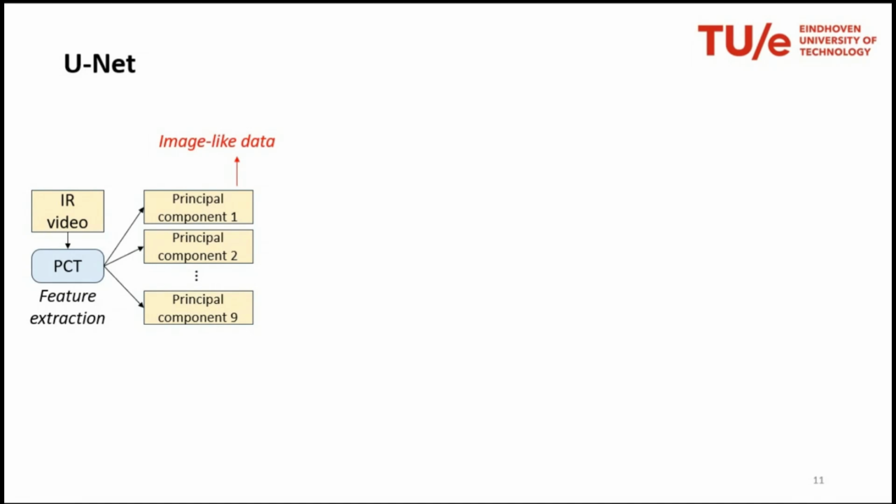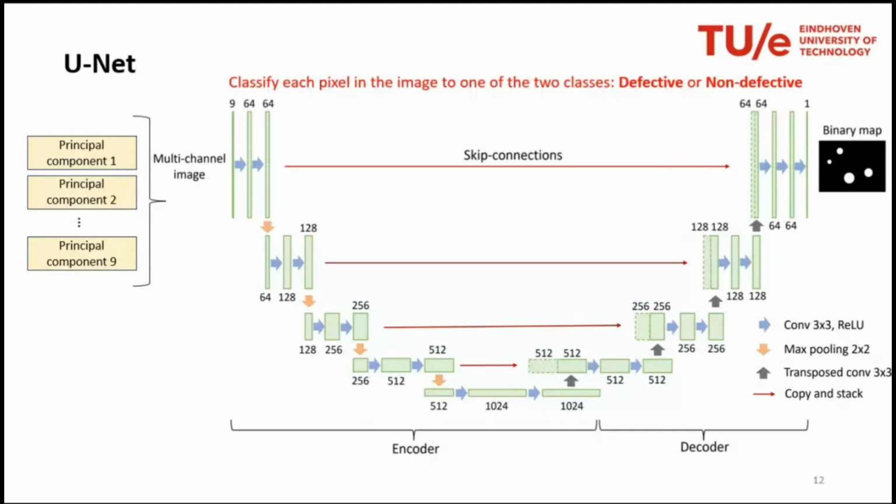So we have our infrared video, we perform principal component thermography for feature extraction, and we extract the first 9 principal components, which are 9 images in the end that we stack together, coming up with a 3-dimensional array. These are fed into a UNet type of neural network. It's a deep convolutional neural network used for image segmentation, in which each and every pixel in the end is associated to a defective or non-defective class.